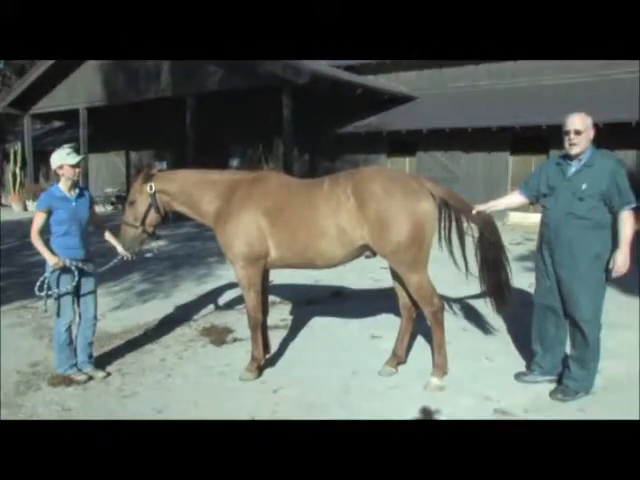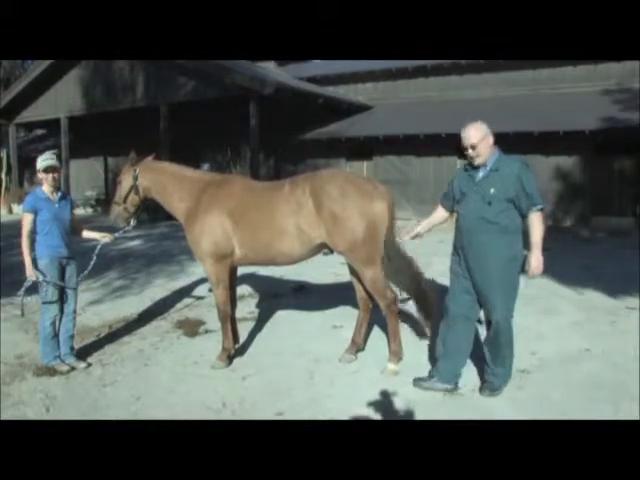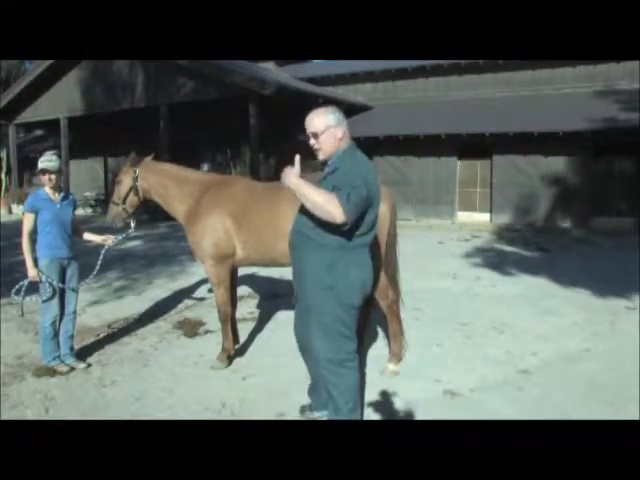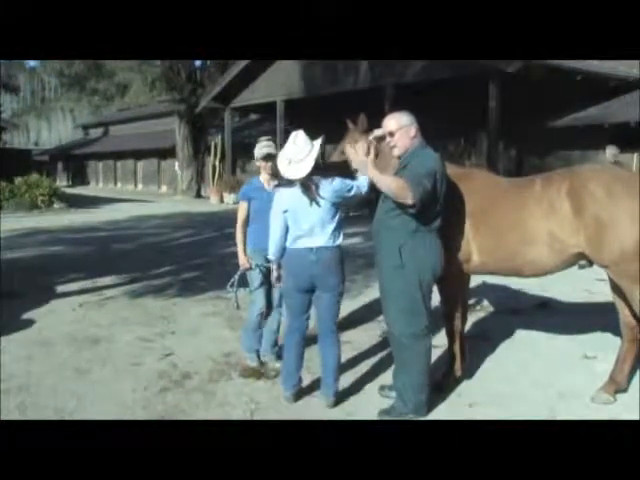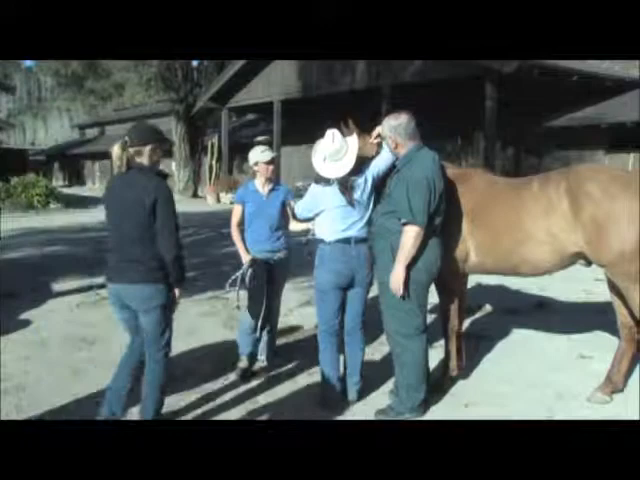Can we stop just a minute and let everybody feel these spots? Okay, good. That's even better. Yes, we need to stop. I want you to come up here and feel this before we go too far. First of all, I want each one of you to feel up here on his neck. Everybody come up here. All of you come up here, because I want you to feel this. Feel the difference right here in the width from one side to the other.